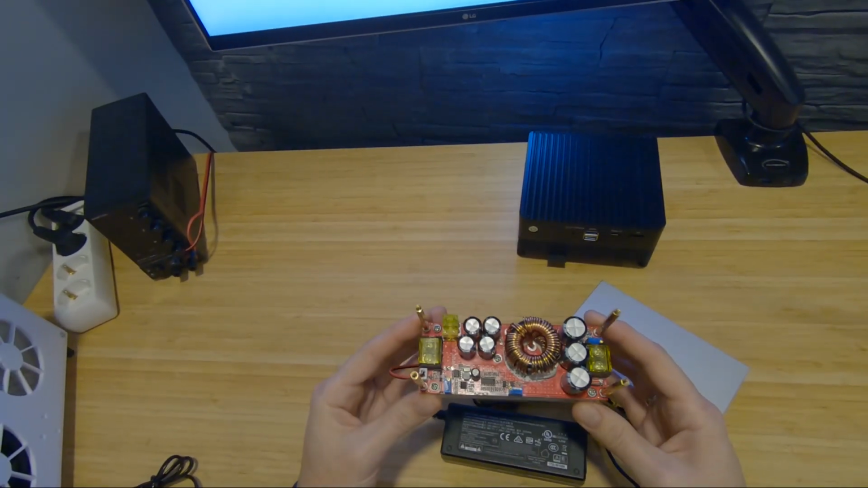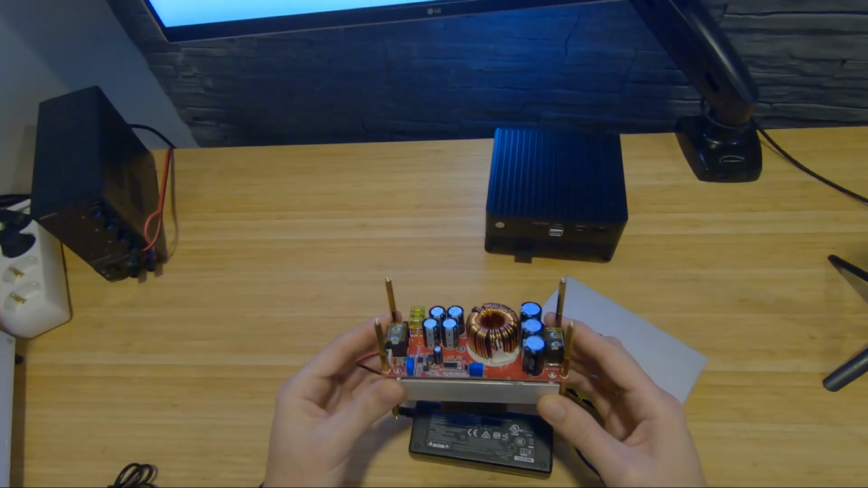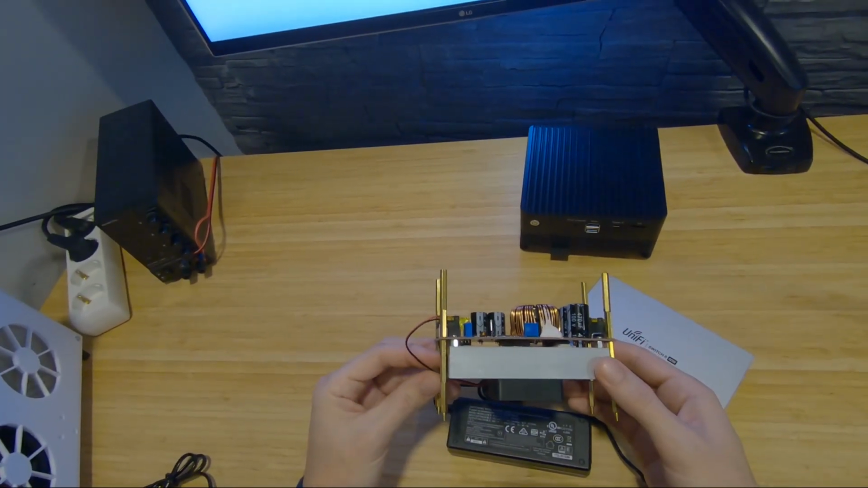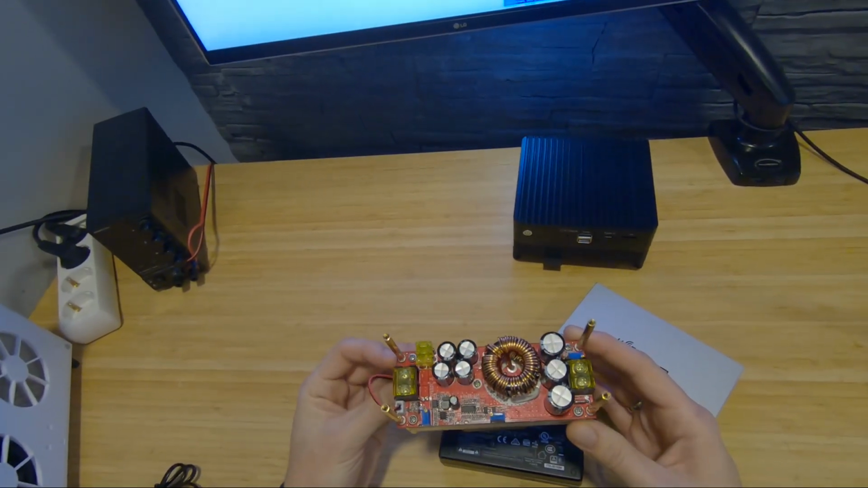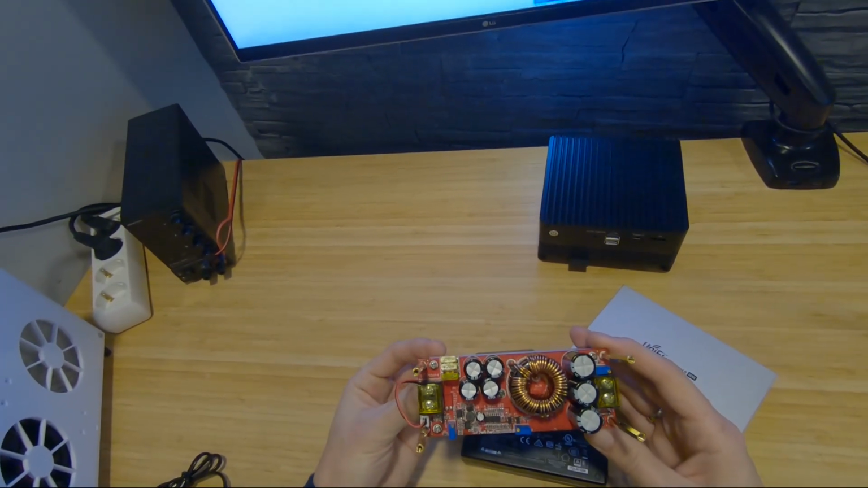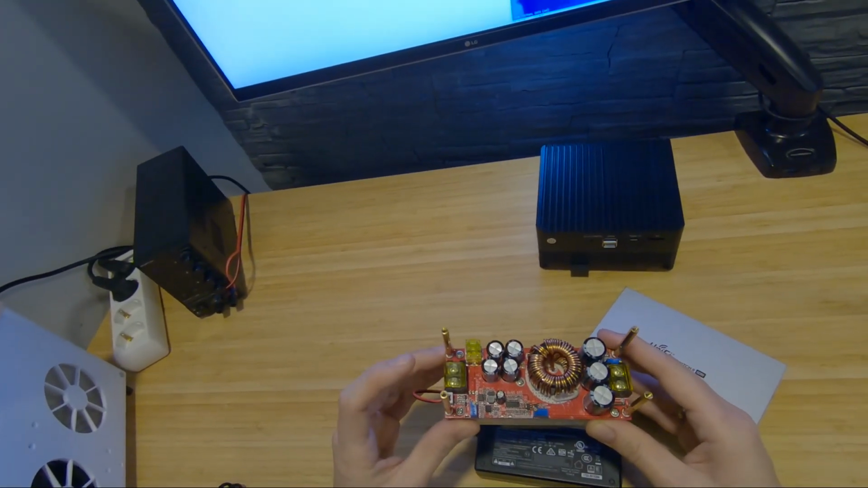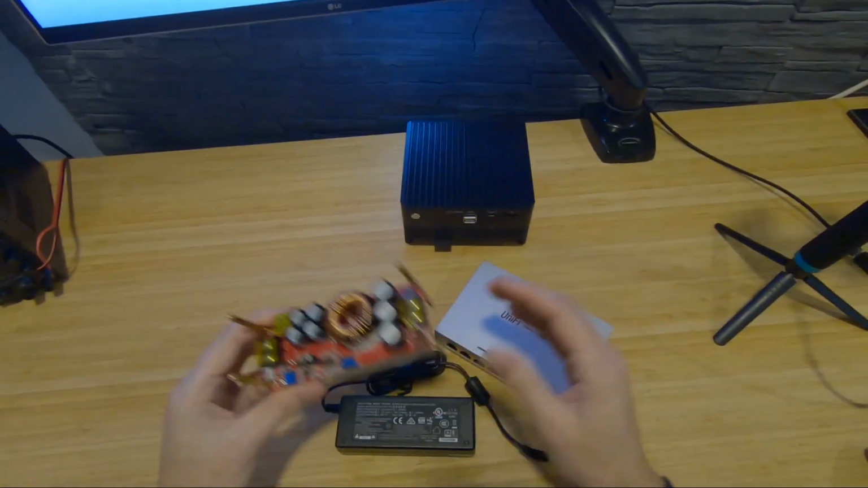So I want to see what the limitations of it are, at what point it thermal throttles, and at what watts it will be safe. I'm going to test it only on 12 volts. Why?